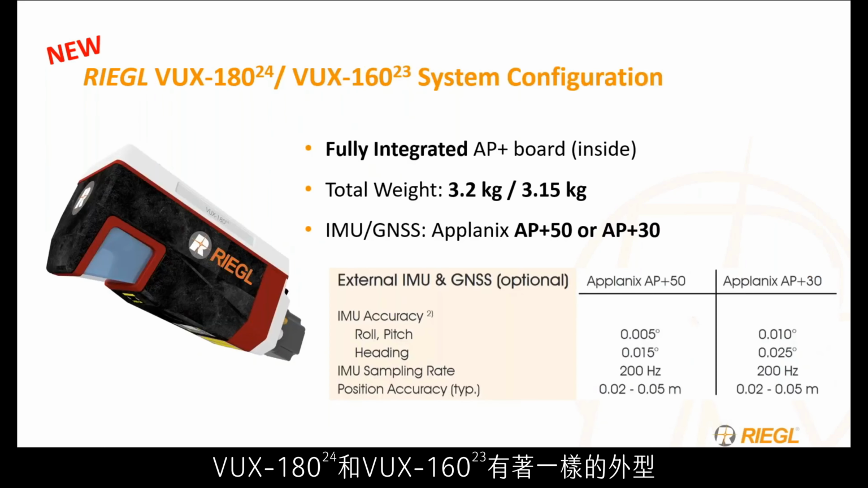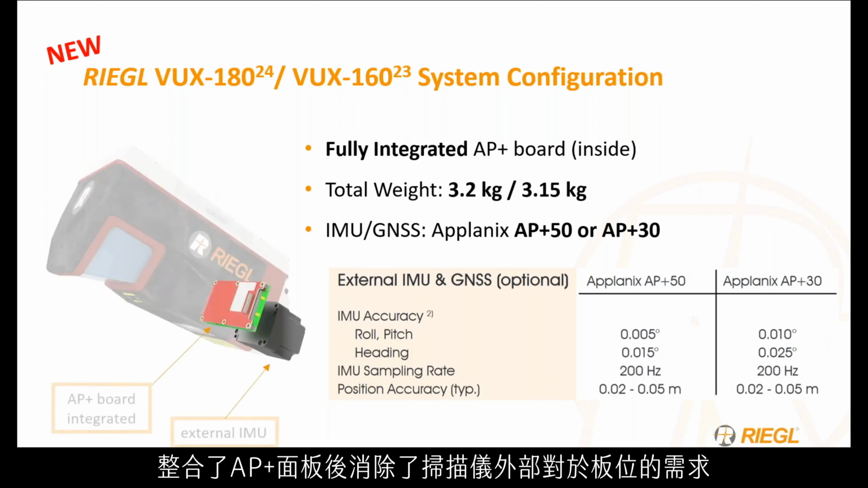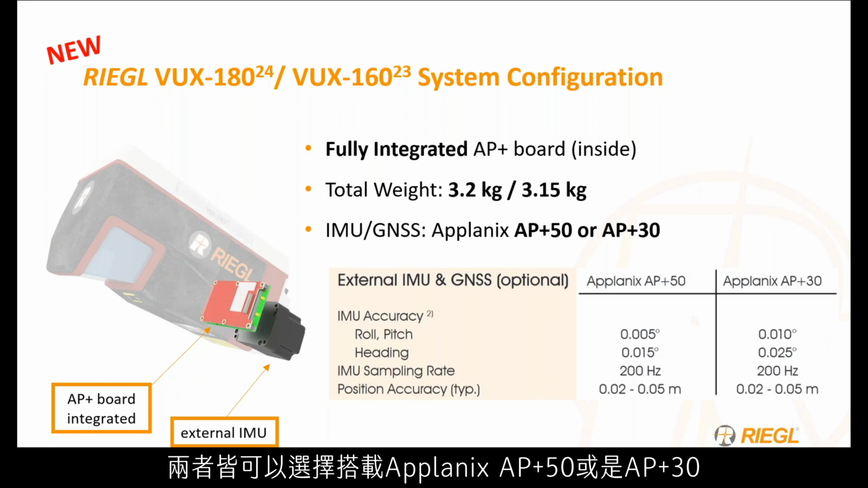The VUX 180-24 and the VUX 160-23 being the same form factor, we do offer the same IMUs with both, with a fully integrated AP Plus board inside. With the AP Plus board being integrated inside the scanner, this eliminates the need for a board stack outside of the scanner, eliminating close to 1 kilogram of weight. This means the total weight of these systems respectively come out to 3.2 kilograms and 3.15 kilograms for fully integrated systems, with the offering of a Planix AP Plus 50 or an AP Plus 30 for either of the scanners.